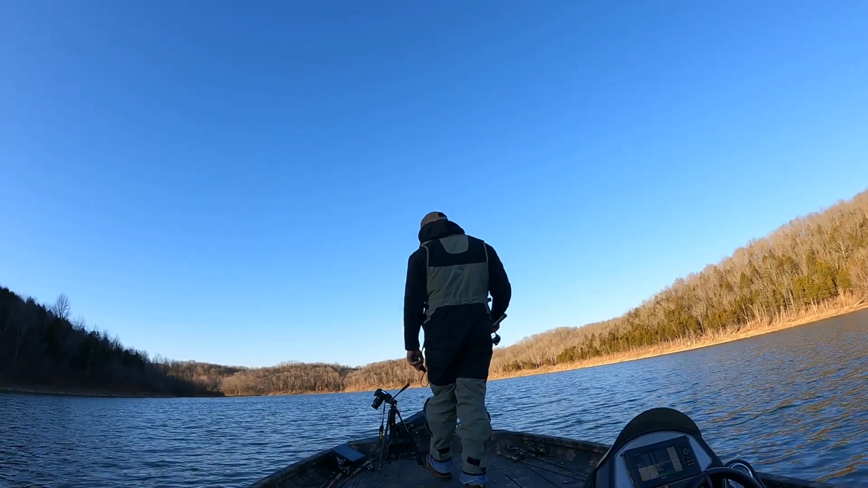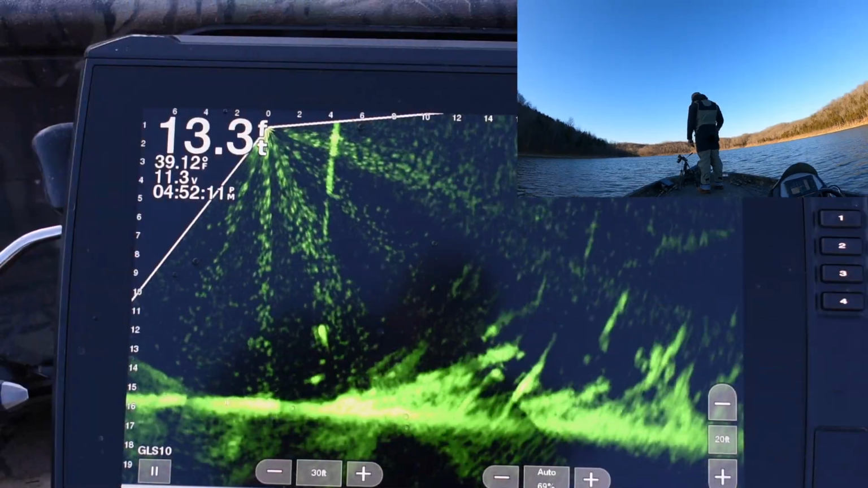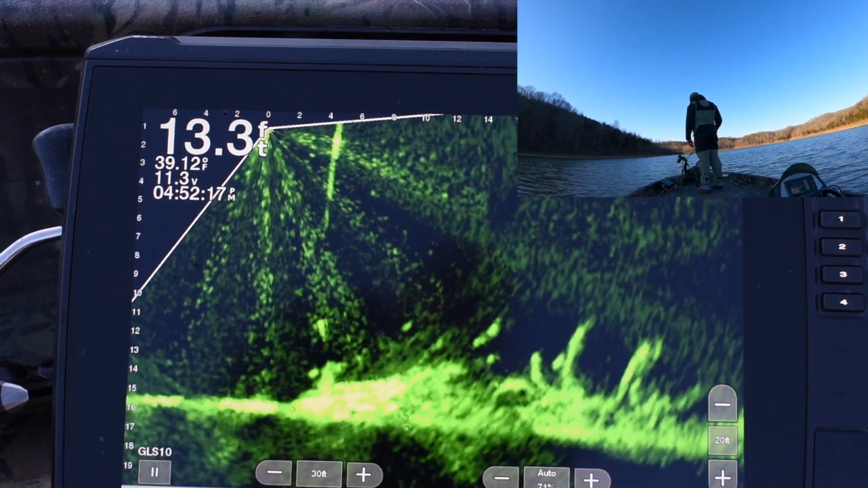Given that you have two waterways that are pretty similar in depth and in temperature at this time of year, but the fish react a lot different.